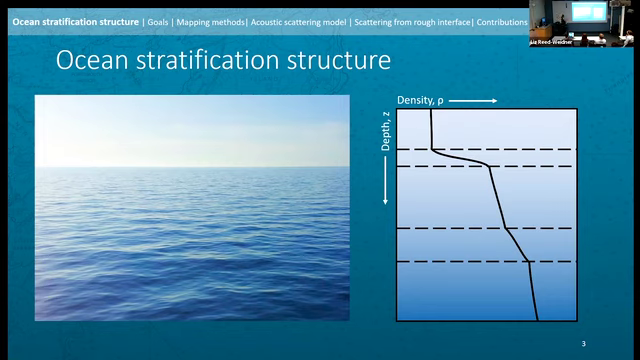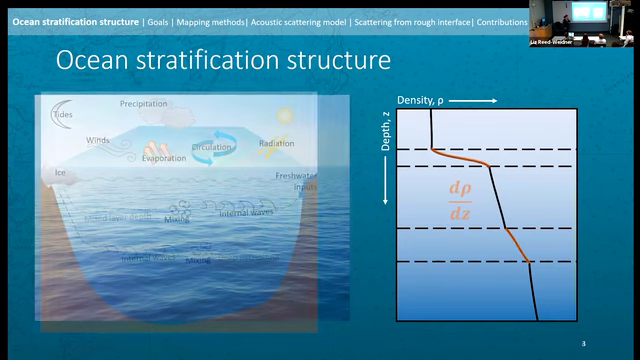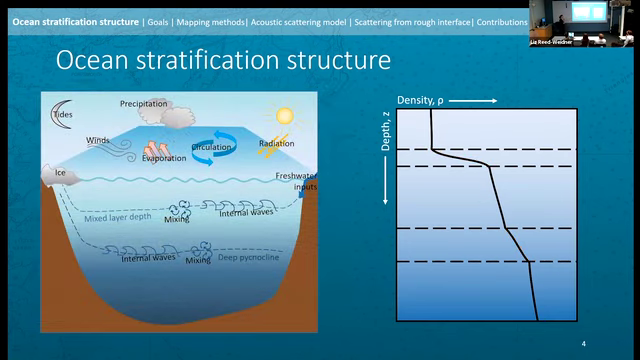So I'm going to be talking about stratification interfaces for the next 40-ish minutes. And these are regions of transition between these layers where properties like temperature and salinity are driving increases in density. And we quantify the strength of stratification or the intensity of stratification by the gradient of density with depth. So this is a stronger stratification interface than this one. Now, stratification structure doesn't all look like this. It's very much variable across the world's oceans.